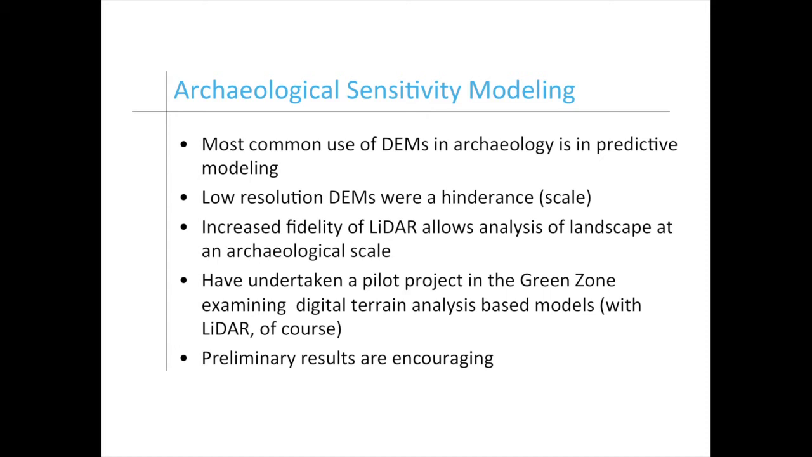The most common use of DEMs in general in archaeology is predictive modeling, and it's the most common thing that we do, or the most intense thing we do with LiDAR at the Archaeological Survey. As I mentioned, the coarse DEMs were sort of a bane to all archaeological modelers. It was the big excuse for having bad models, is that this stuff just doesn't resolve the landscape at a level that is useful for us to find sites.